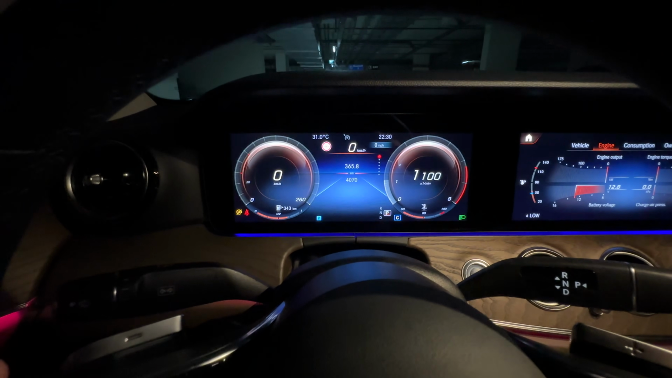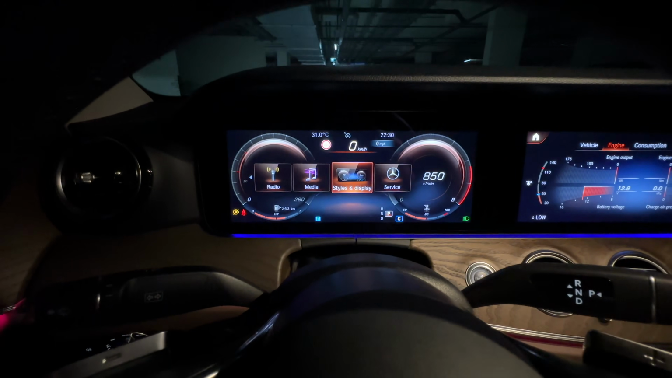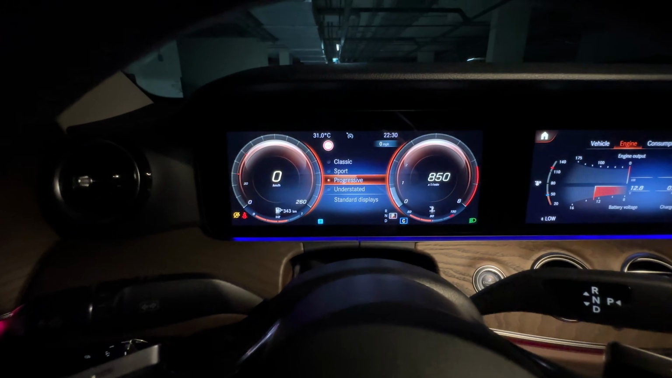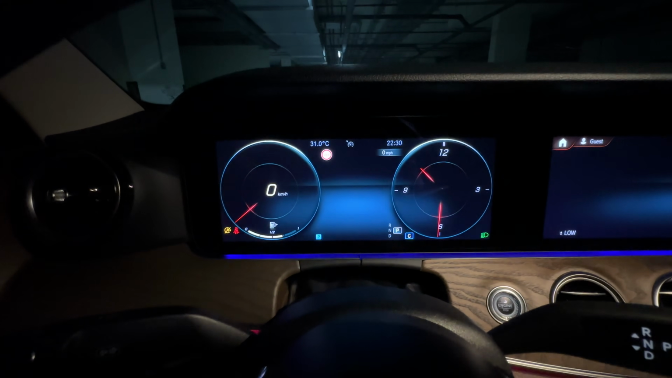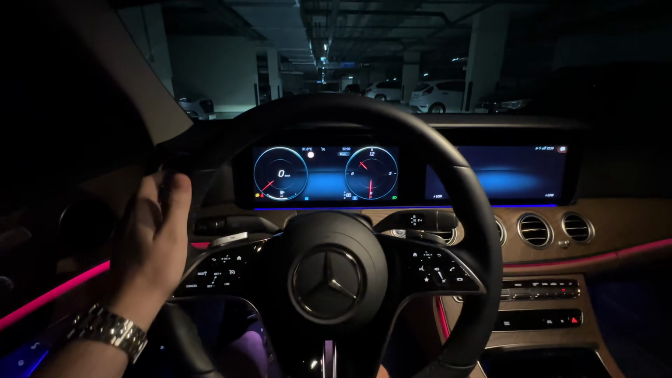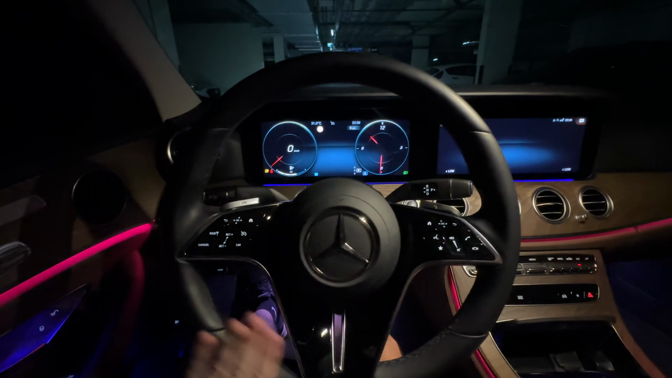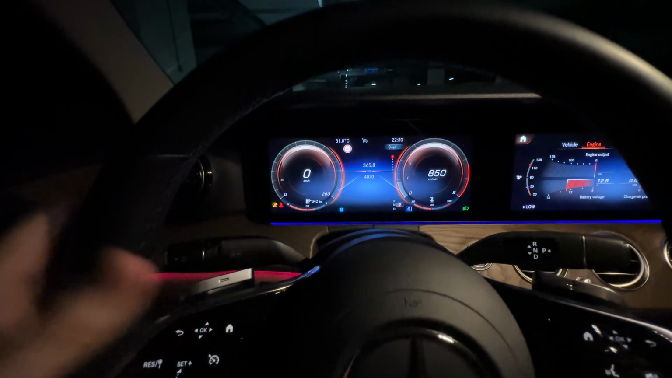And then let's go back one more time and check out the last driving mode. I mean, look how high quality all of these graphics are. Go to understated. I have no idea what that looks like, actually. That is very boring. I can see why they say it's understated, but I guess if you want something very, very simplistic, it looks somewhat nice. But let's go back to the sport displays because that looks a lot better.